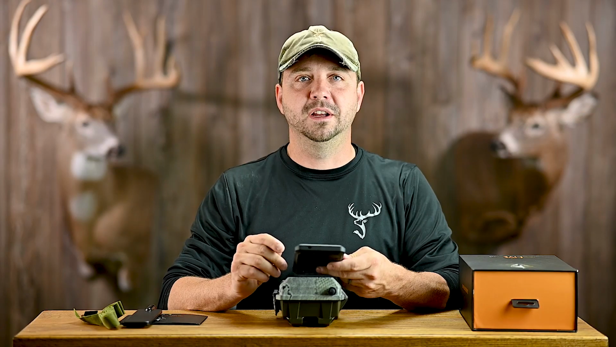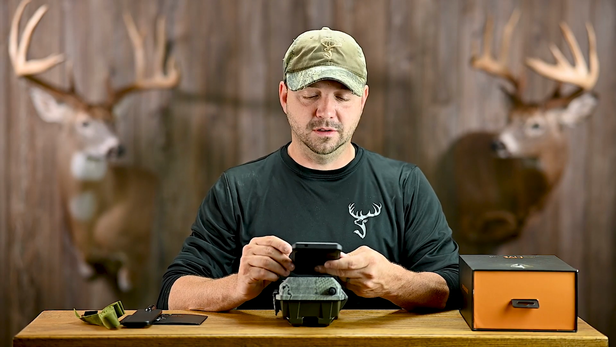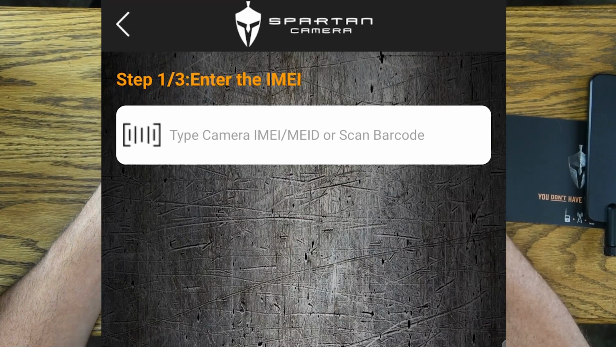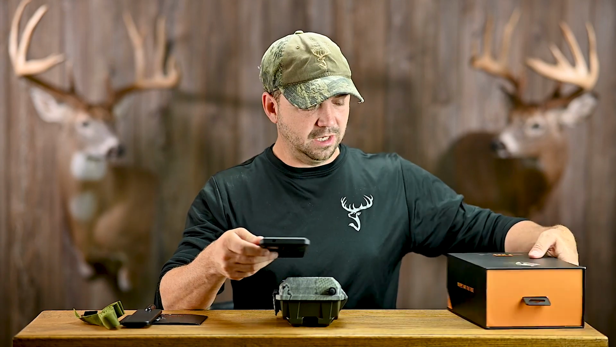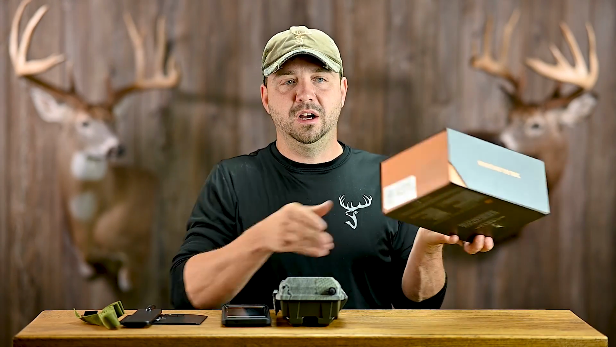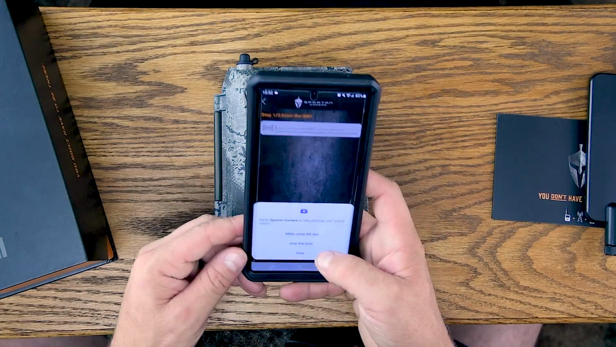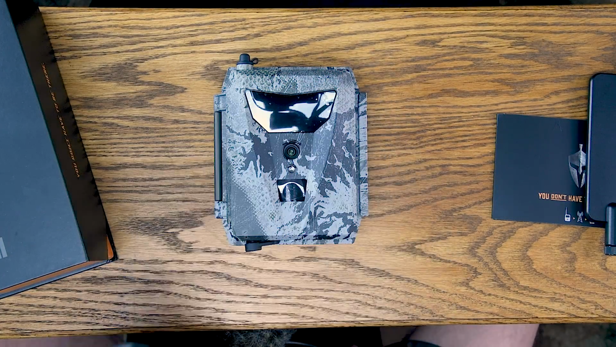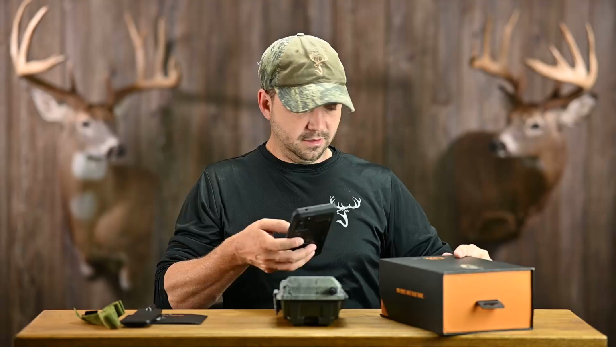I have had a couple of the first cameras that Spartan ever put out, which are still on my account. They are no longer active at this point. So we're going to add this one. There's a little plus button up here in the top left. And here you will have to enter the IMEI number, which is located right here on your box. It might be easier to just scan the barcode, which you have to give permissions. And we'll scan this real fast.